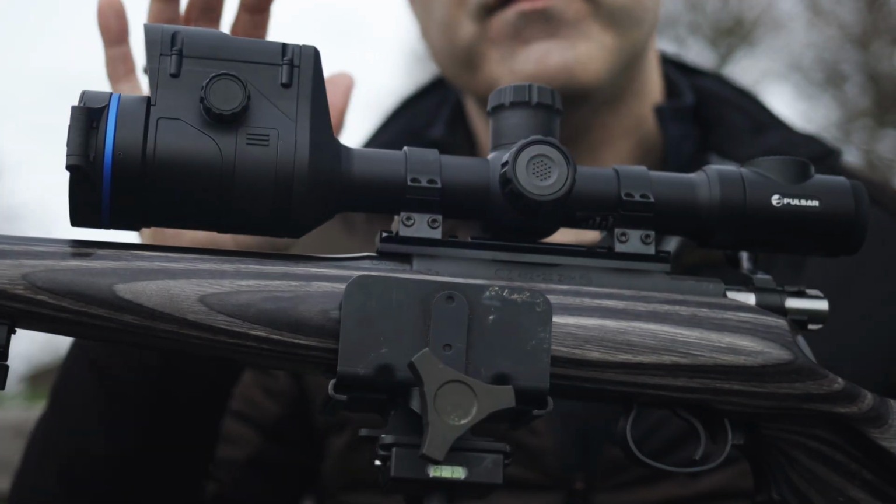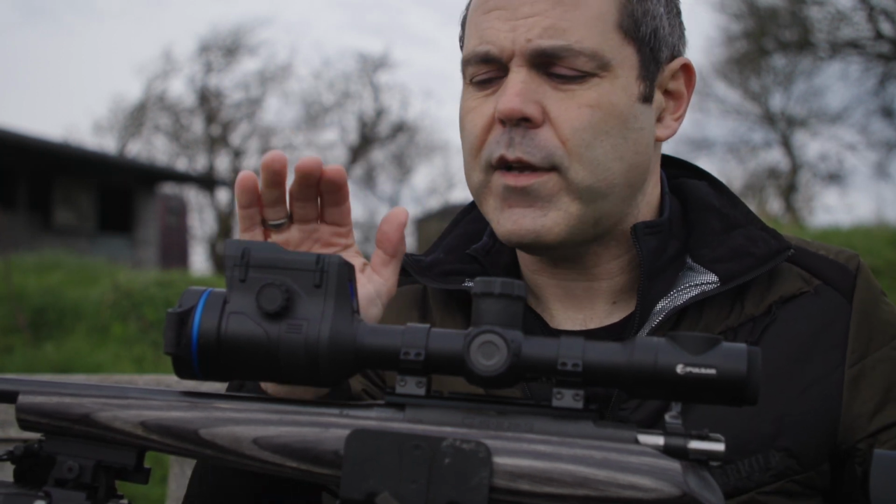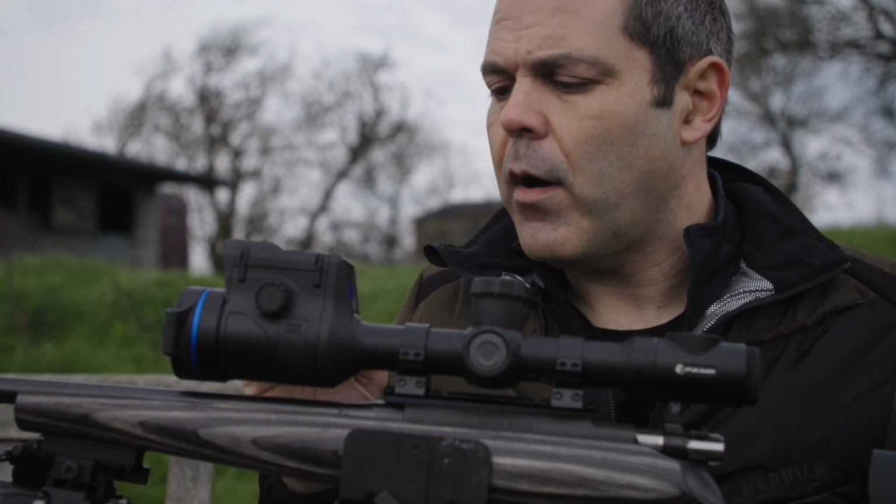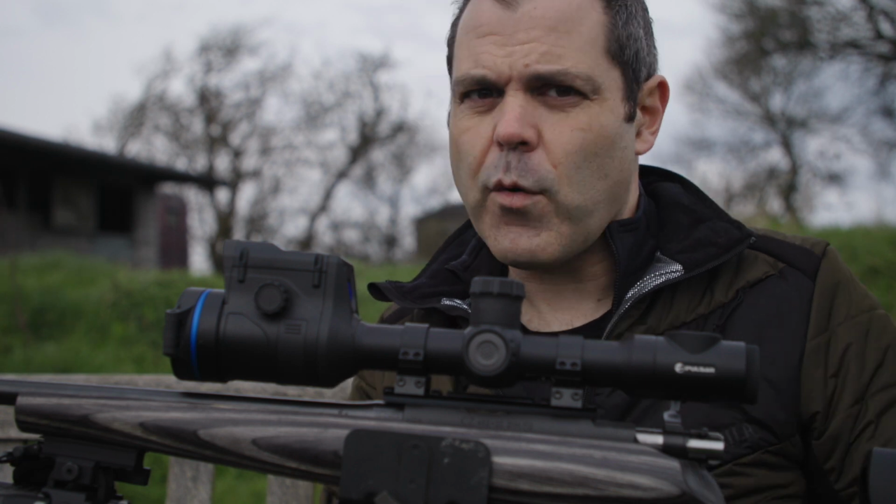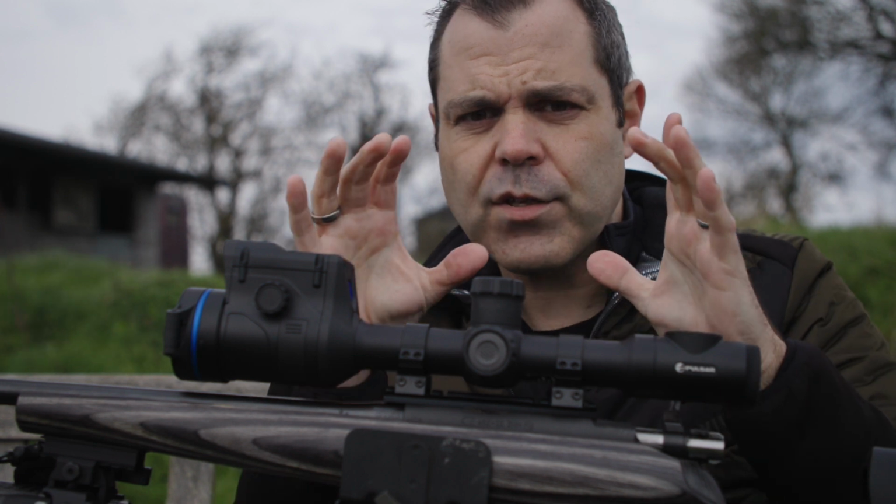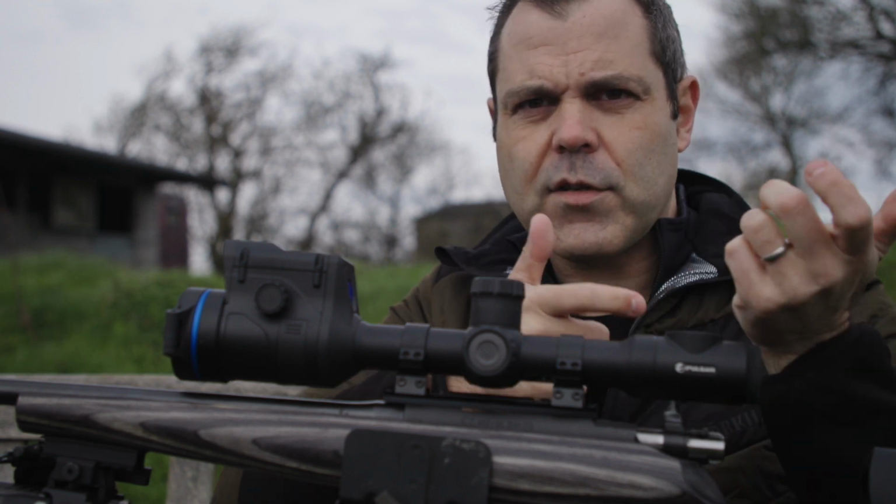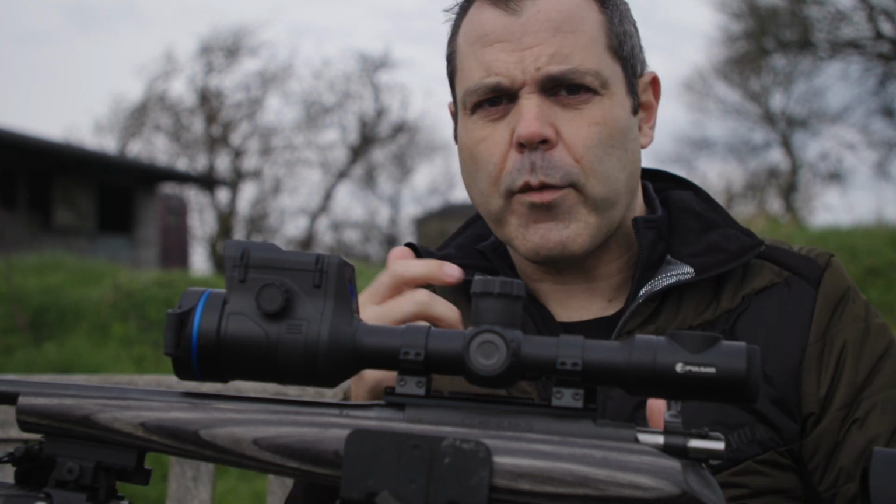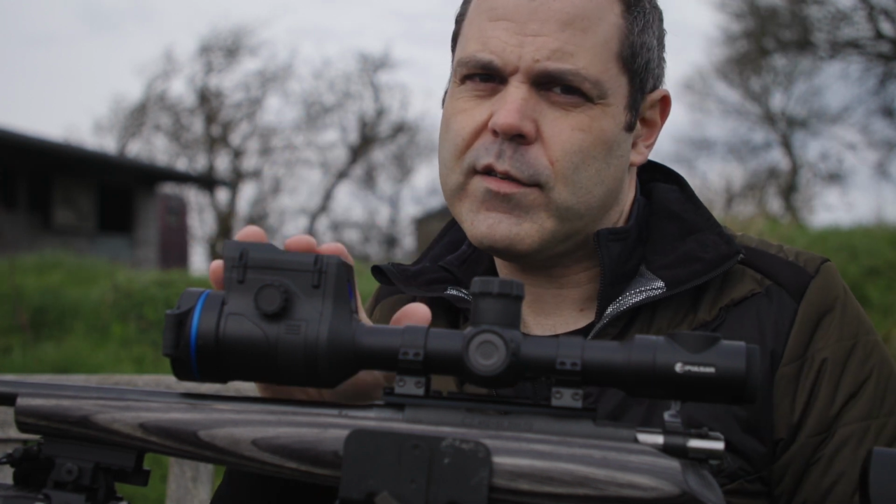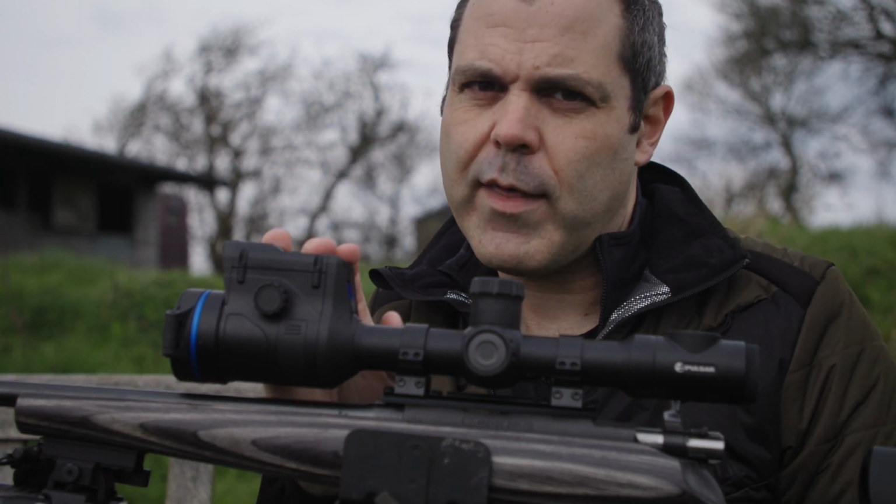Now I will tell you, I've used this out for some rabbiting already, and this LRF was absolutely critical in getting a decent job done. I usually use an Accolade with an LRF, so I'd be spotting with my laser rangefinder, work out the range, then probably have to move in a little bit to get within range, then put it down, sight up, check the range again, then keep swapping devices. And I wasn't quite sure when I got this how useful the LRF would be on it, but I'm already thinking I'm not sure how I'll survive without it.